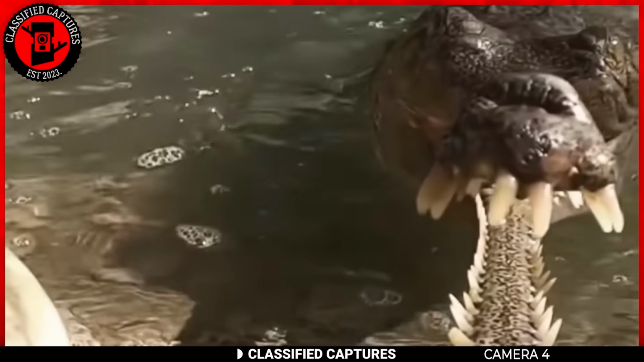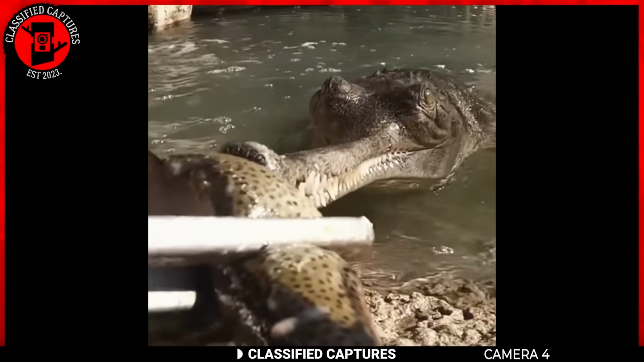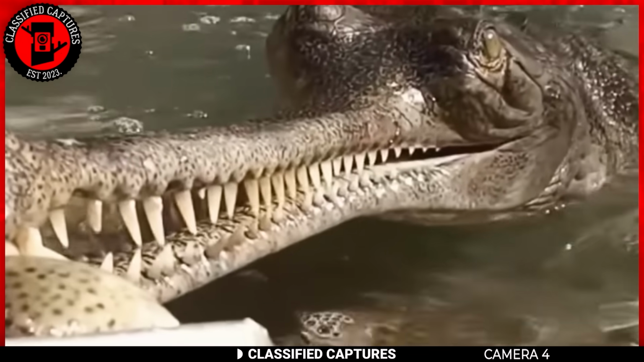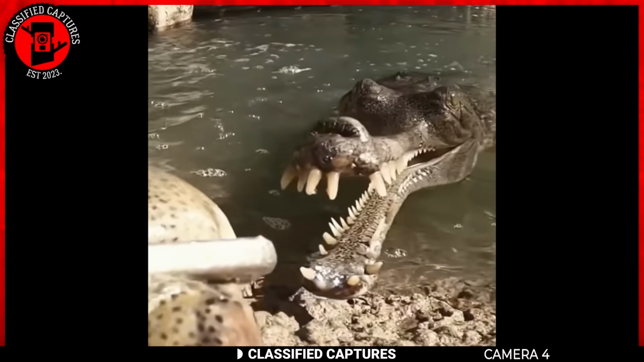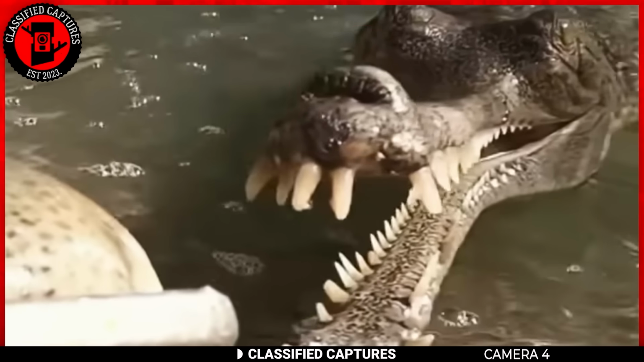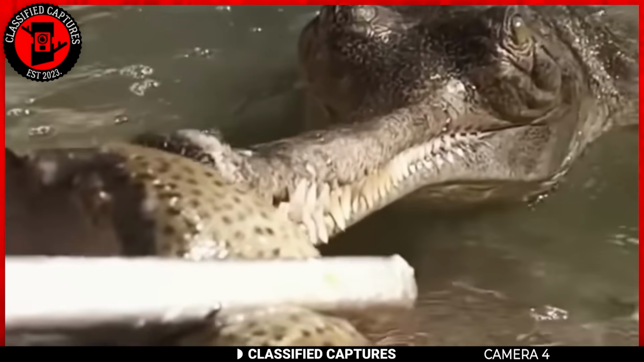Meet the gharial crocodile. This formidable species is known for its distinctive long, thin snout and an elongated, narrow jawline with razor-sharp teeth. With its menacing appearance, the gharial is specially adapted to its aquatic environment. Its name, gharial, is derived from the bulbous growth on the tip of its snout, which is reminiscent of a pot or ghara in Hindi.